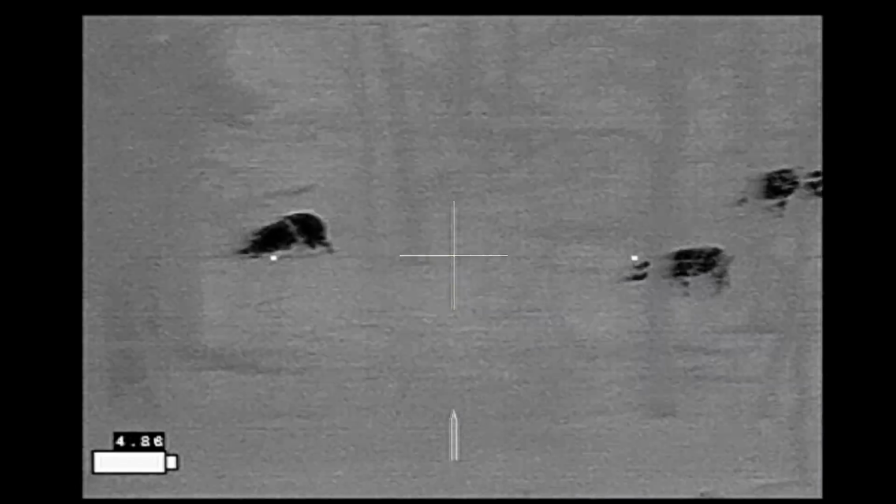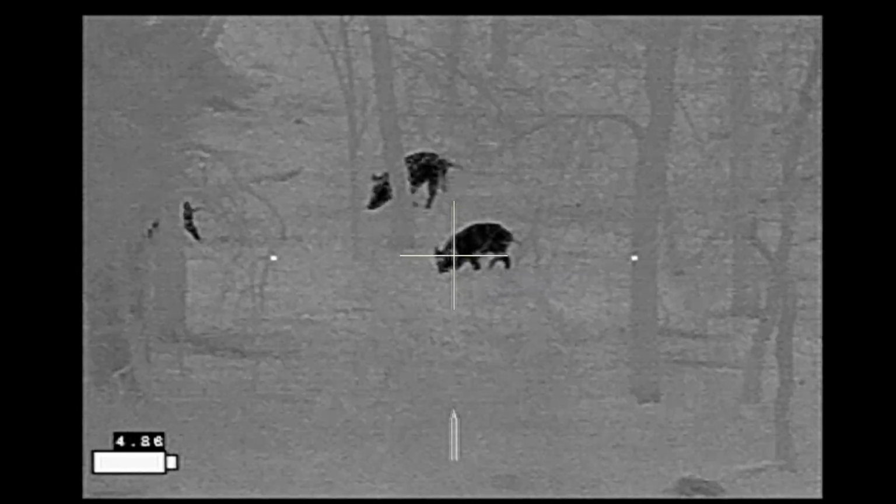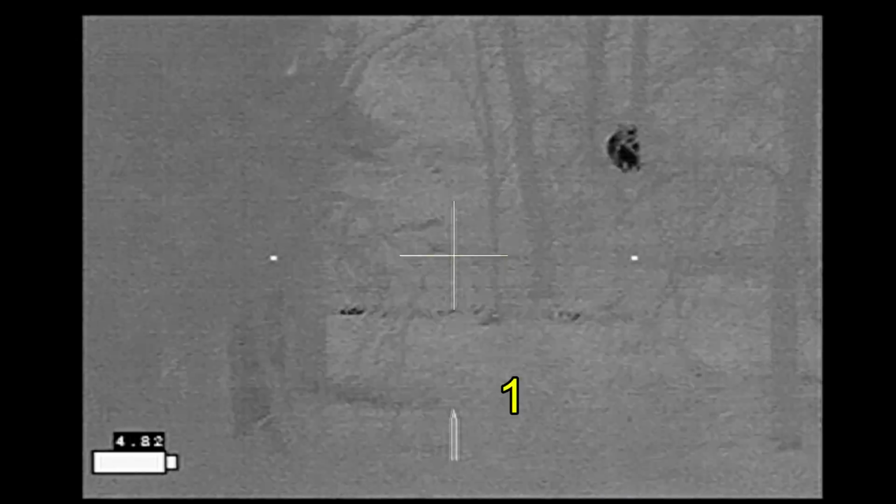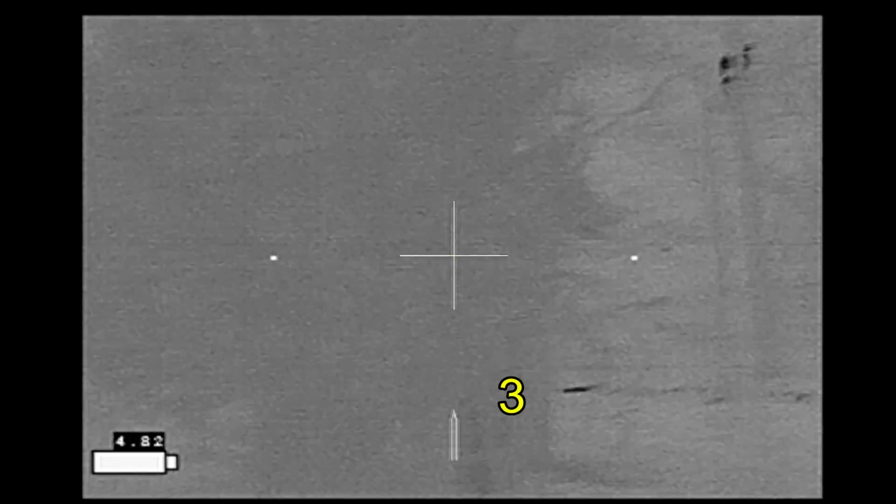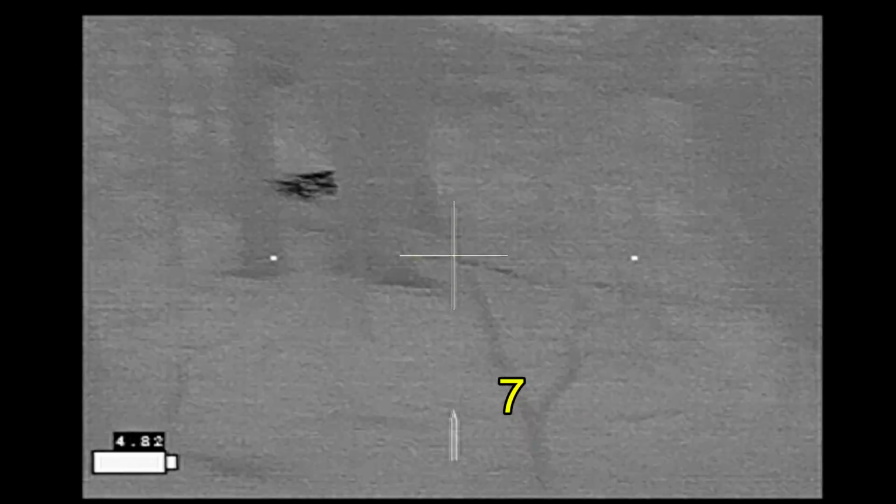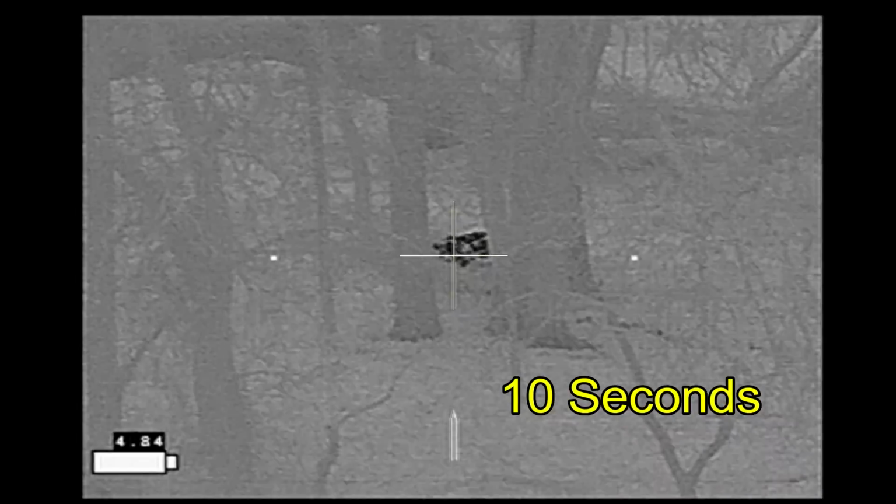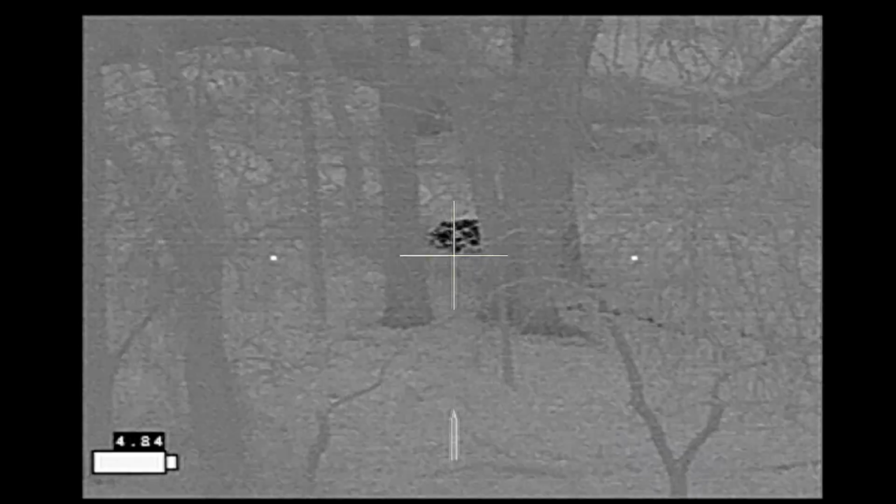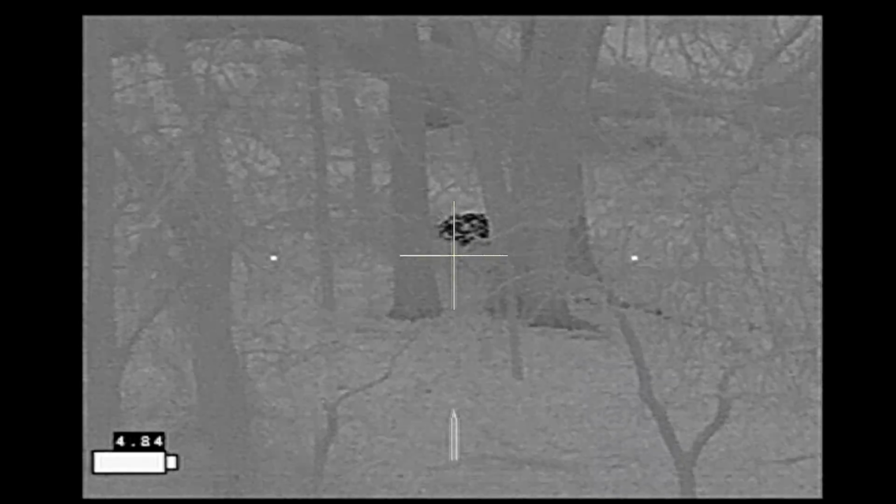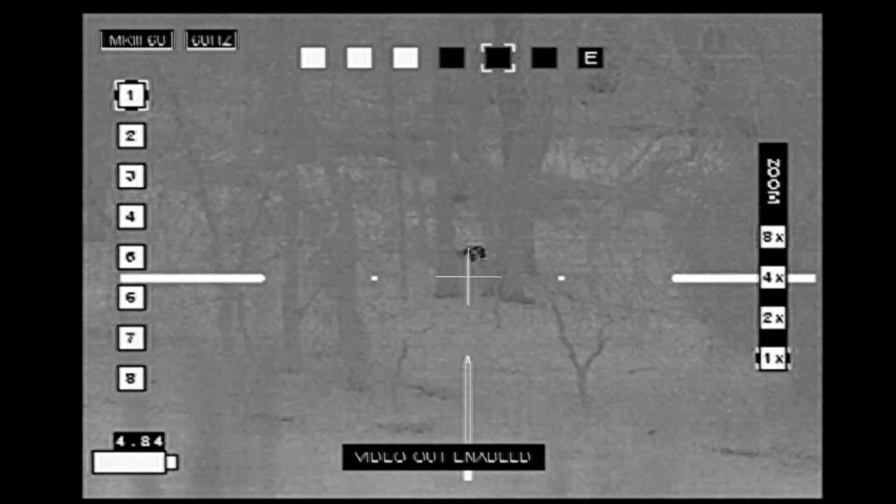All right, these are some small hogs. These are about 40 pounds each. Here we go. Nice shot through and through, leaving a nice blood trail. I've got a hog down, and at 10 seconds you can already see the blood trail starting to disappear. And so I'm just going to go ahead and continue watching this hog and watching the blood trail.